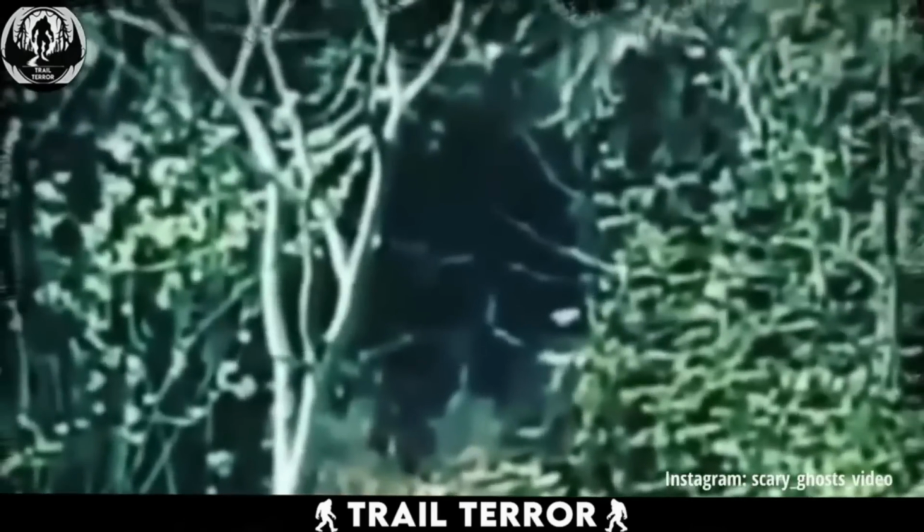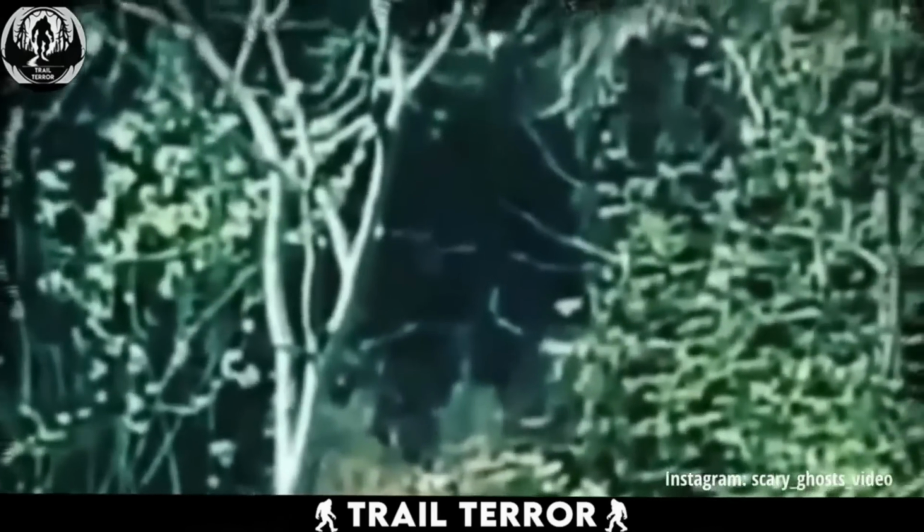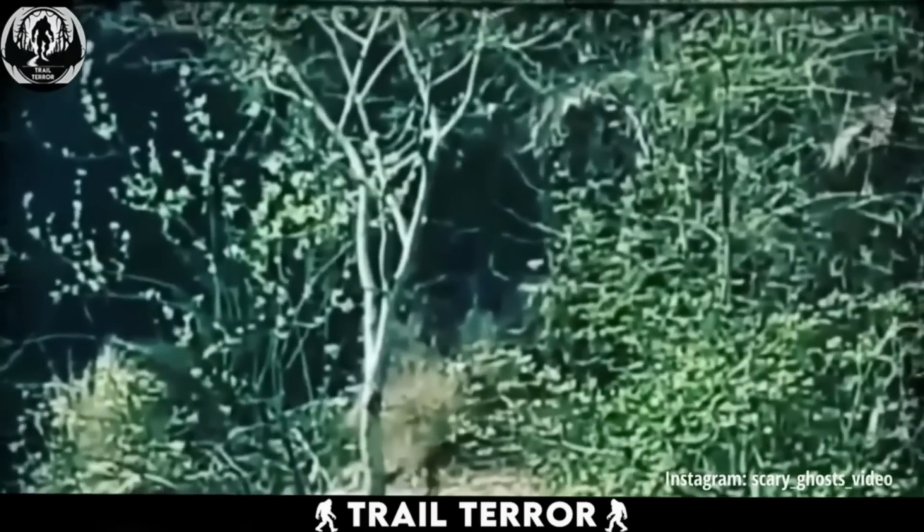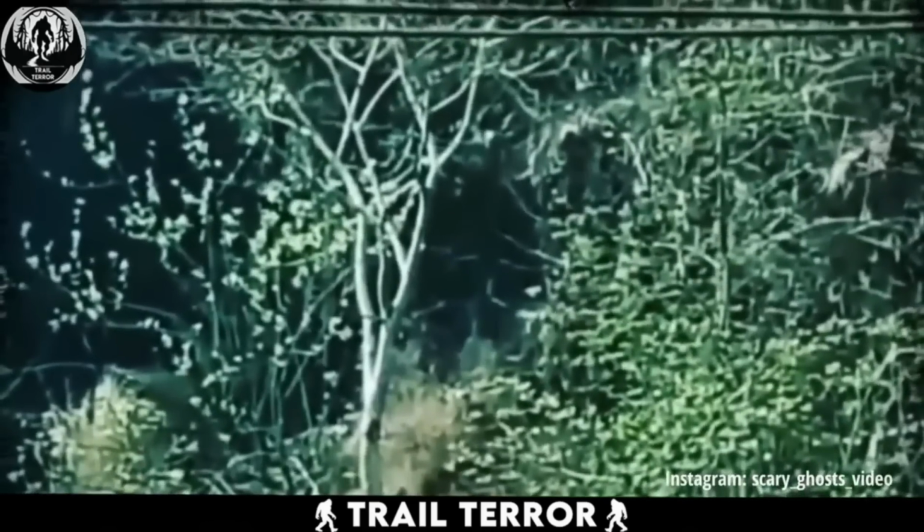To me, this creature appears ghostly or spectral in nature. What are your thoughts on this intriguing sighting? Feel free to share your opinions in the comments below.